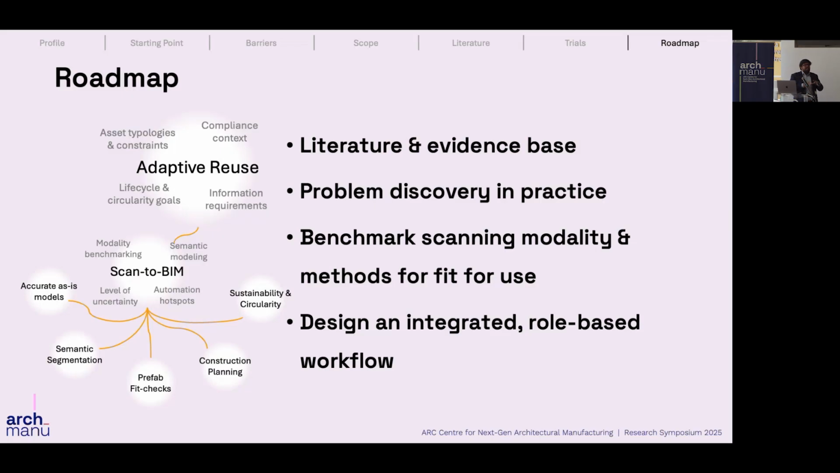So currently, I'm further looking into the potential gaps in adaptive reuse and what sort of techniques, what sort of semantic segmentation methods, or what sort of LOD levels are required for this scan to BIM process. So that's the future plan for me.